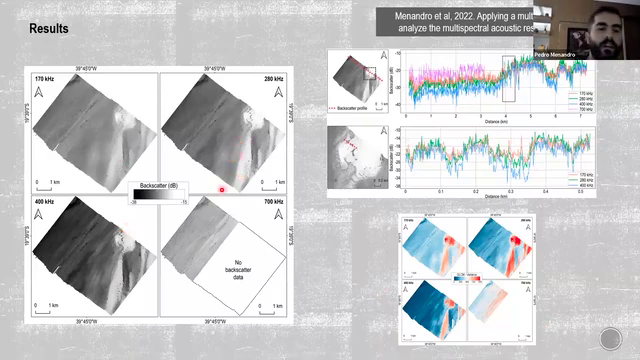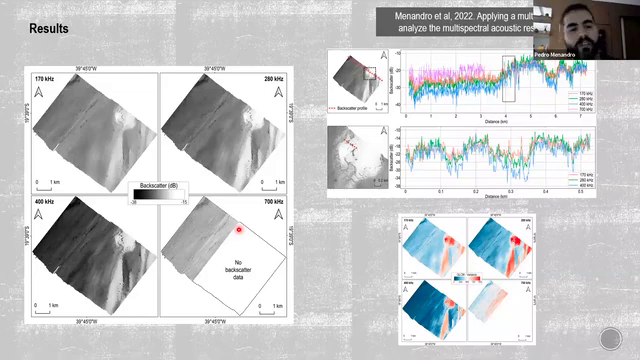And here is why we did not include the 700 kilohertz: at 25, 20 meters, the data set was not usable. So we decided not to include it in the classification.